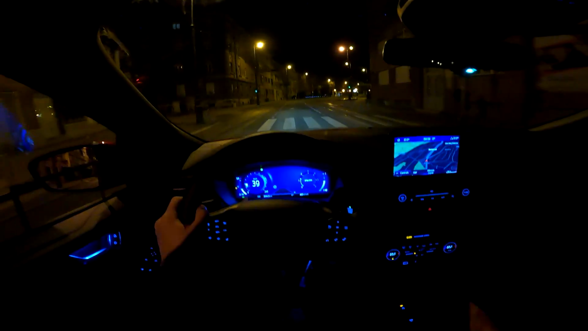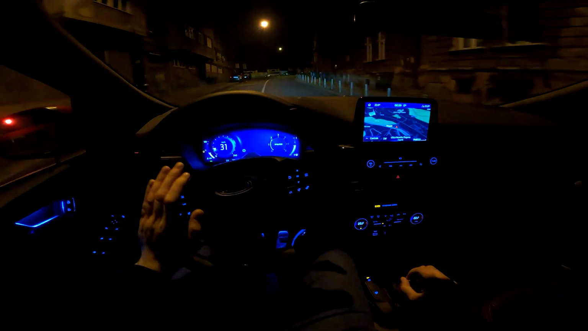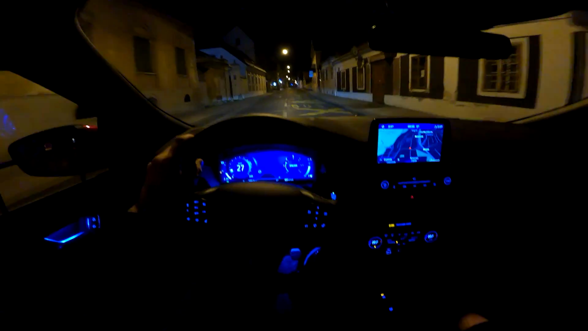And this manual is a very good one, as you would expect from Ford. So it's pretty short, it's very precise, and it is a pleasure to drive a stick. Most new models do come with automatic transmissions, and as I said, it is available with the new Kuga as well, but not with this mild hybrid one.